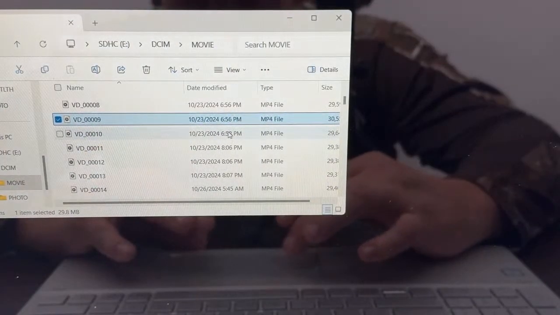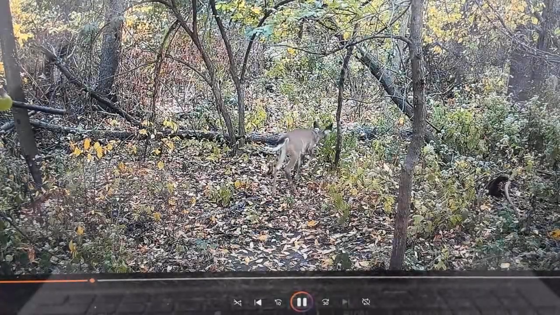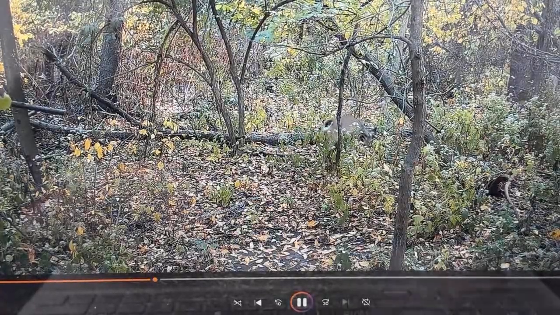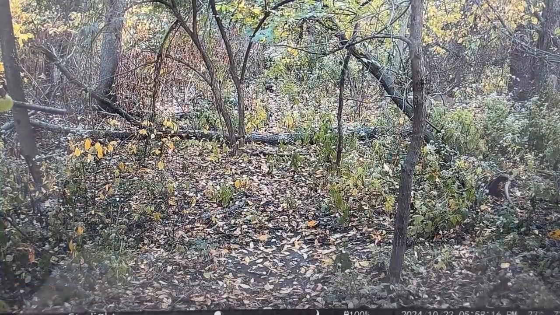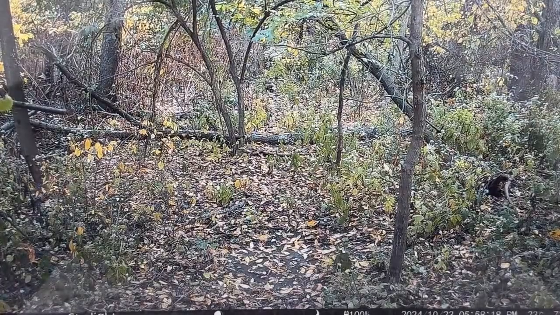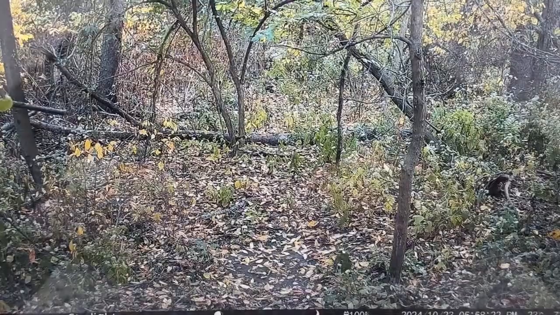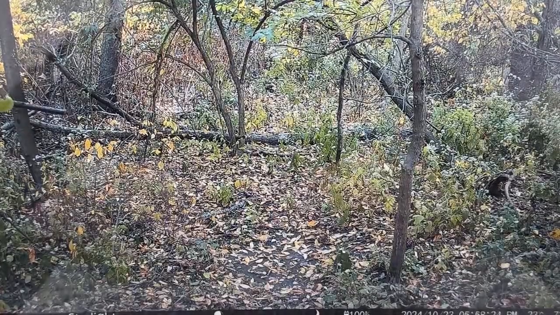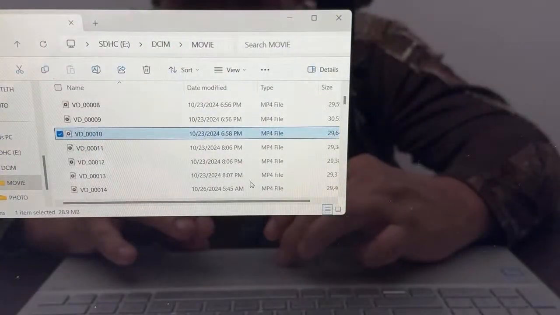Now I had another card in here, the PNY, I believe it was a 128 gig. It worked one time and it won't work again. So I don't know what the heck's up with that card. I did talk to Cam Park and VooPeak on it. They told me to reformat it, but if a card needs reformatting every time I use it, it's getting thrown out, because I don't have time to be reformatting cards just to put it back in my camera. And I can't have camera footage being faulty, because your time in the woods is valuable,